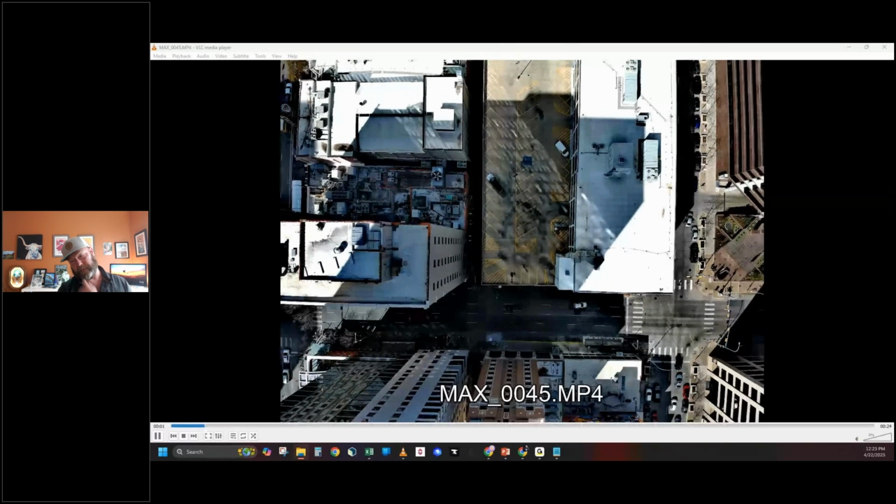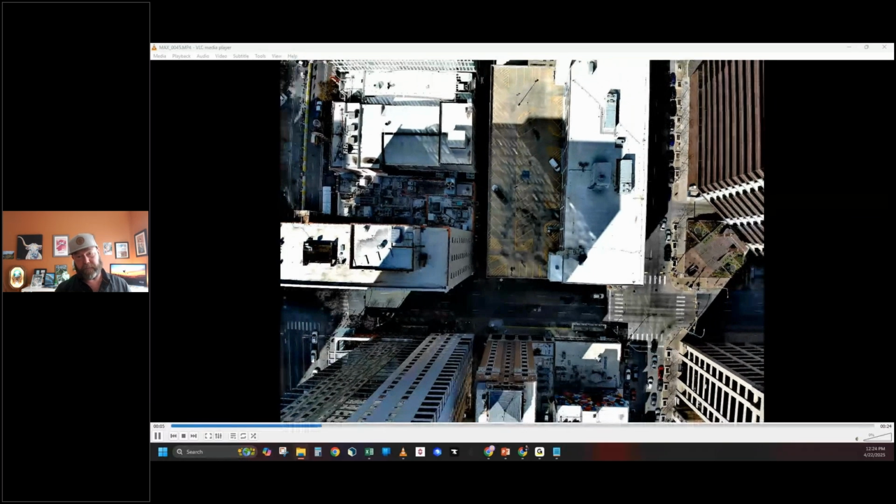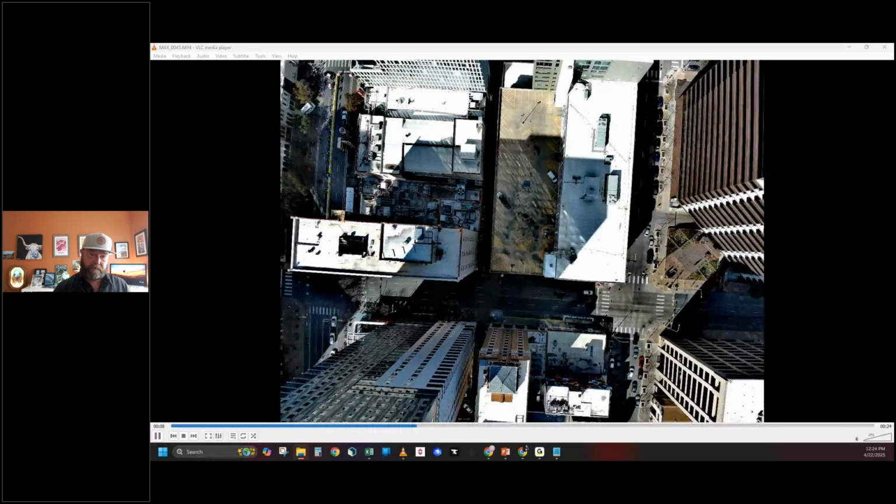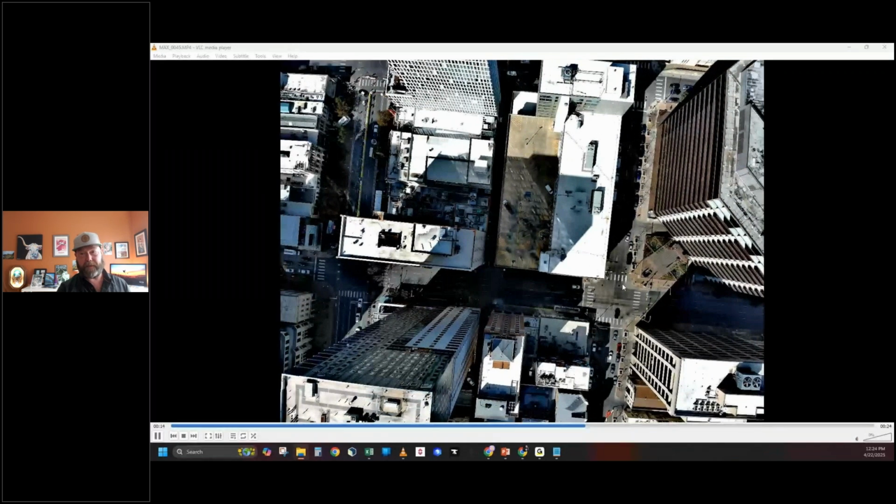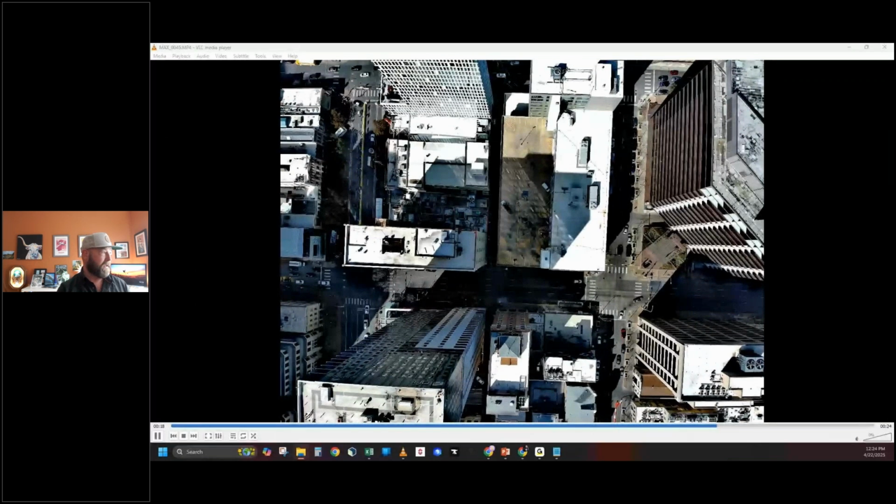Let's see here. And this is a shot. This was with the 640. Just the quality, filters, lens quality is there. Super fast. This day was really high winds. I want to say they were maybe 25, 30. It was pretty high winds, you can just see kind of the stability of it.